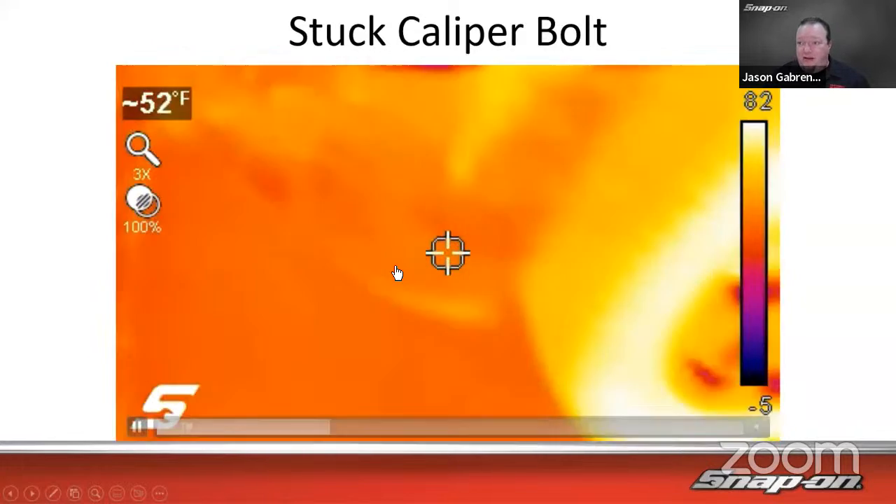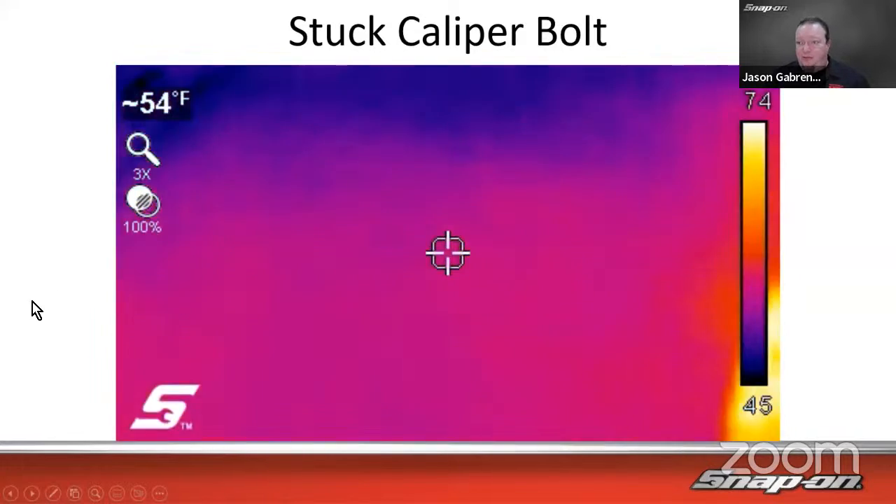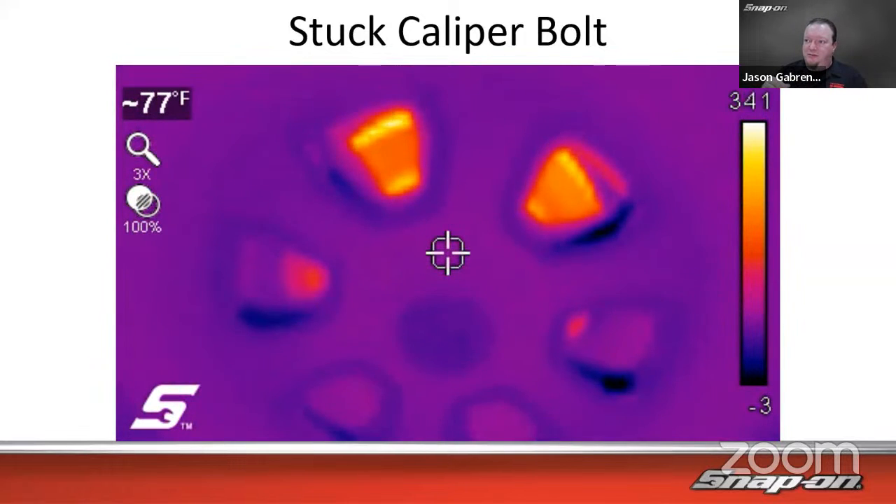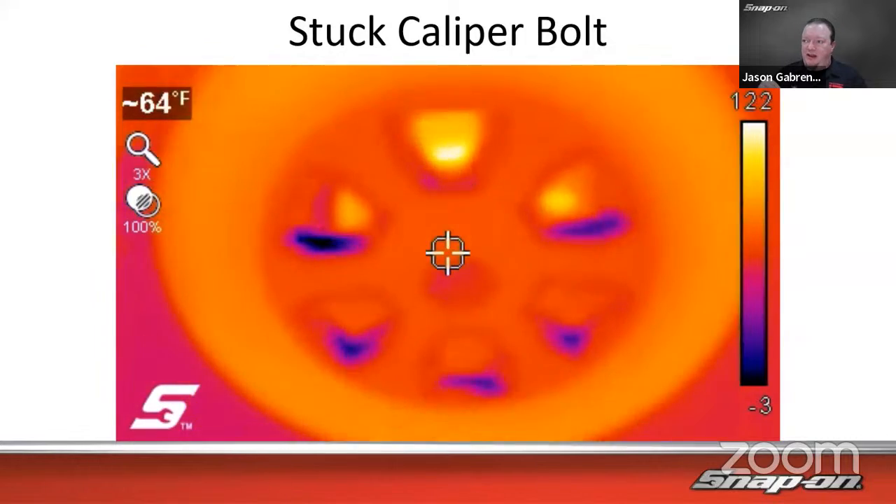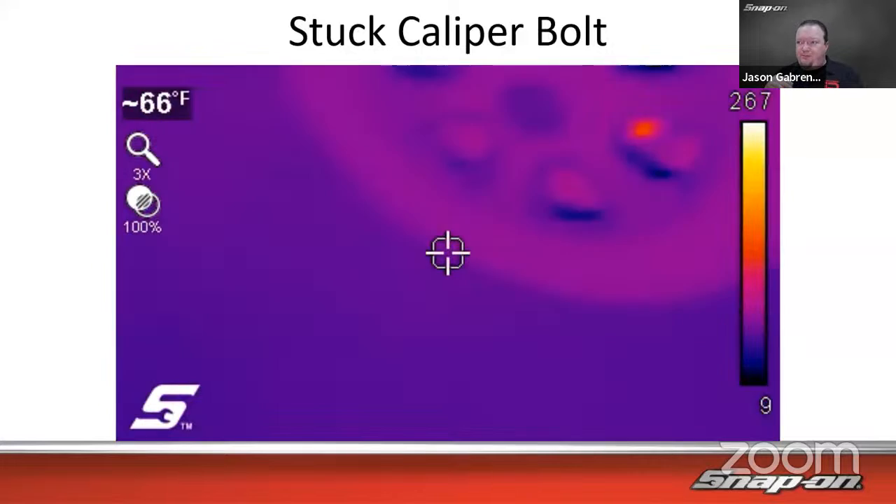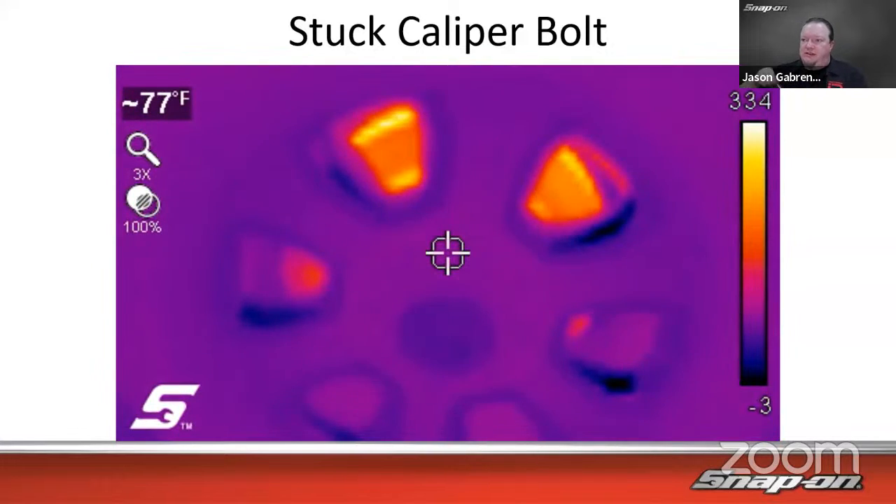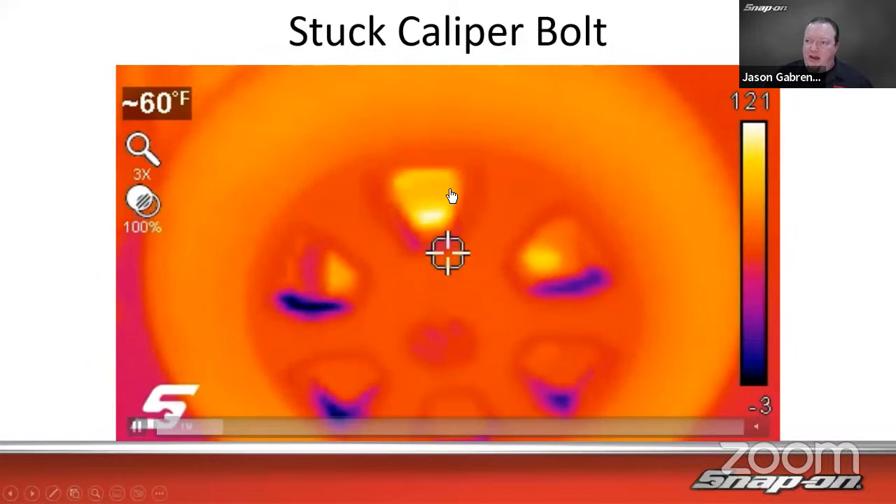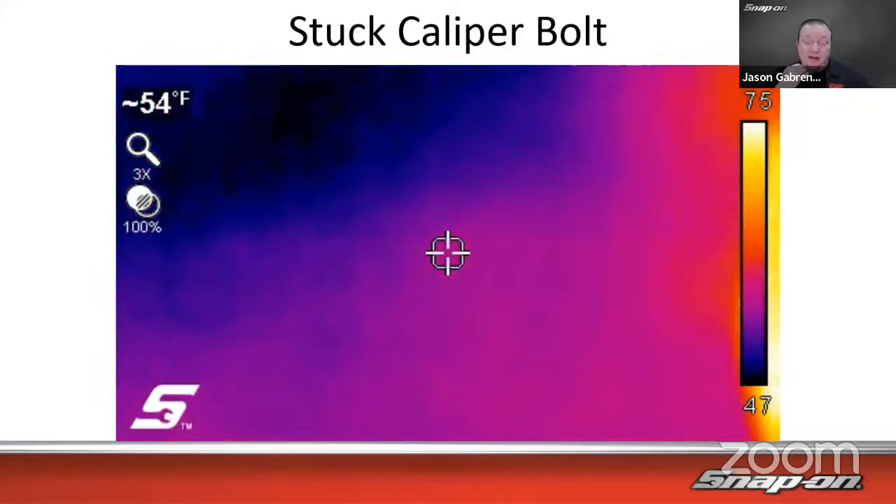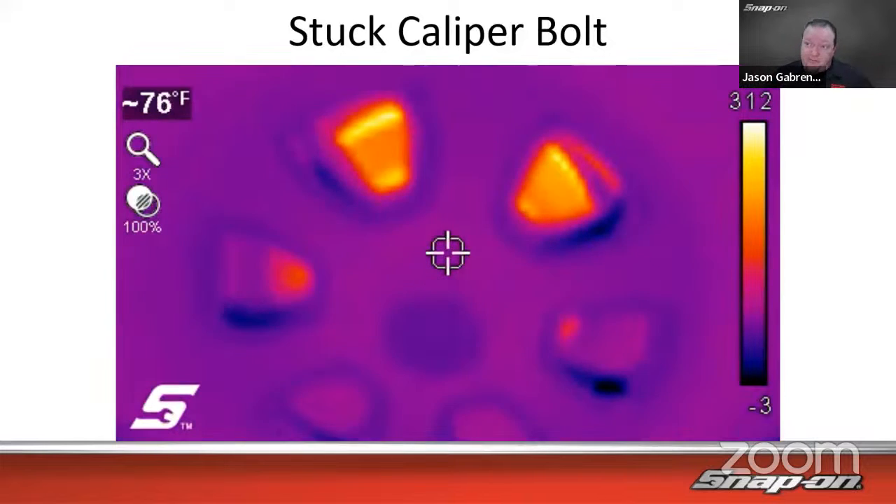Stuck caliper bolt in this case. This is going to be going back and forth between two sides of the vehicle. So one side got 300 degrees at the highest, and this was 120 degrees at the highest. So you can see 300 degrees at the edge of the caliper, and this one's just 100 degrees at the edge of that rotor. Big difference side to side.